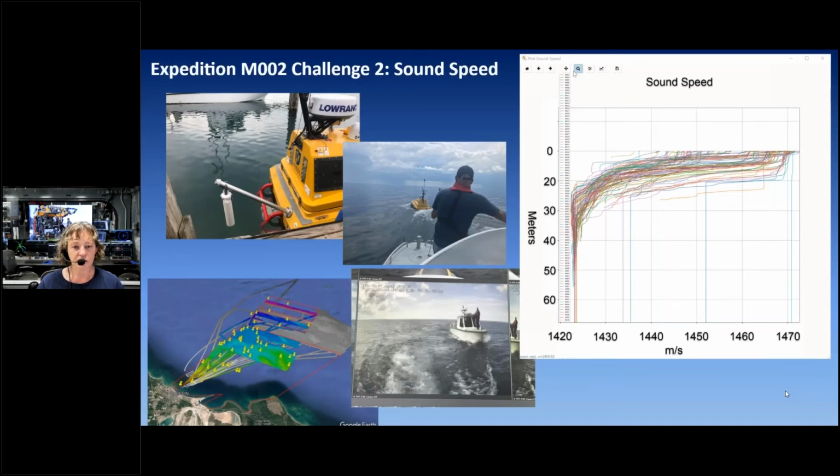Our second big challenge was sound speed. And I guess we were just paying better attention this year, but it really kind of took us for a loop, how much the sound speed changed in the water column throughout the day and day to day.